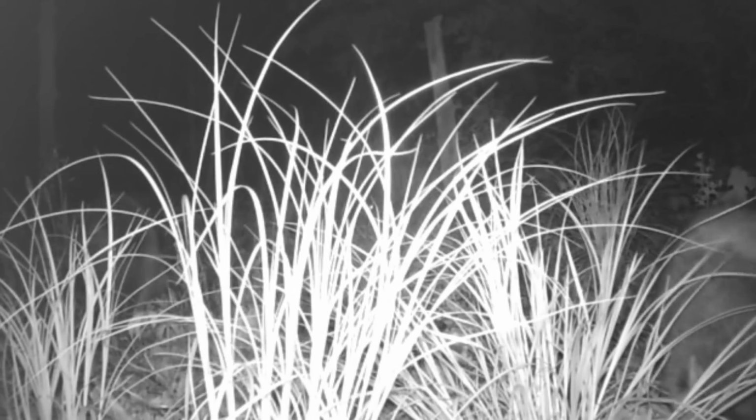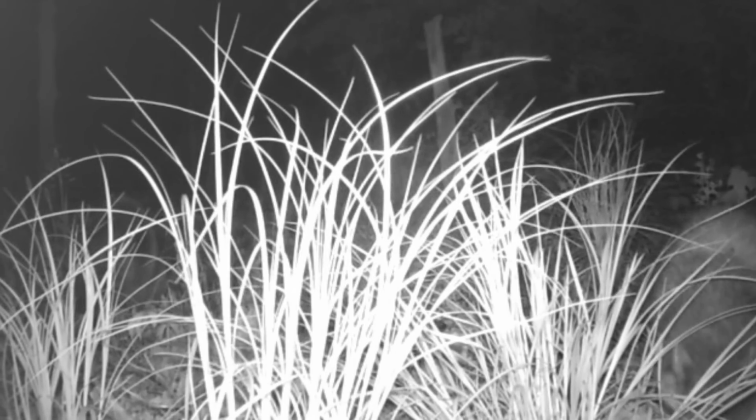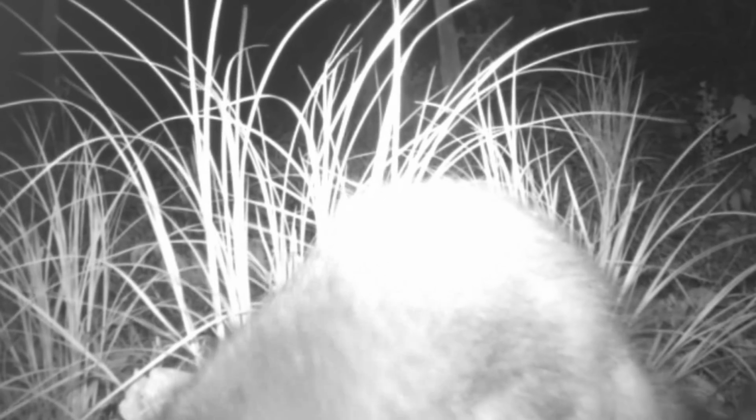Back at the pond buffet. And you can see why I had to trim them weeds. I'm going to have to trim them down. You can't see nothing. But it don't bother these coons. They love this place. So, next week you'll see them, there won't be no weeds. I'll cut them down.